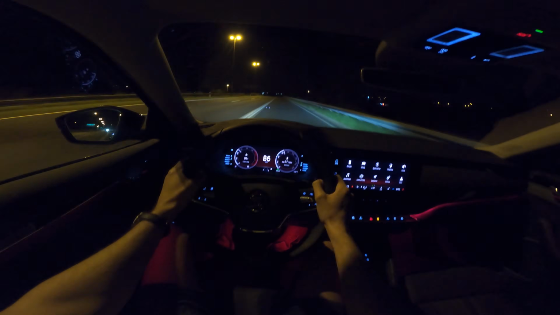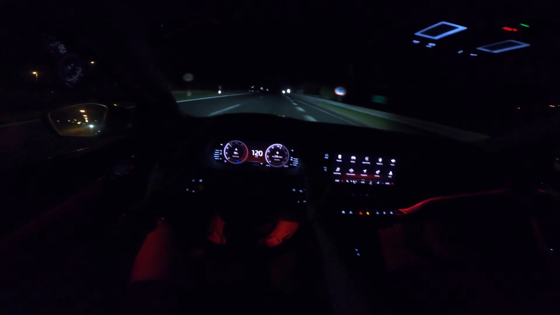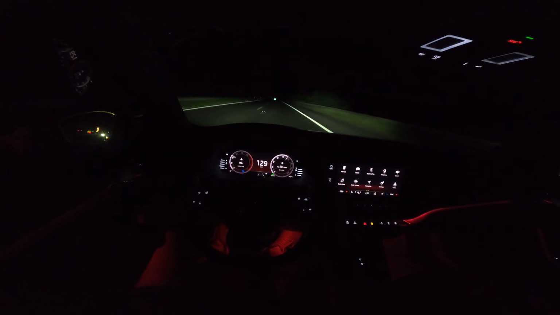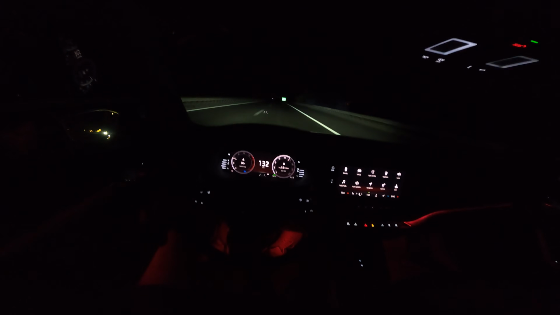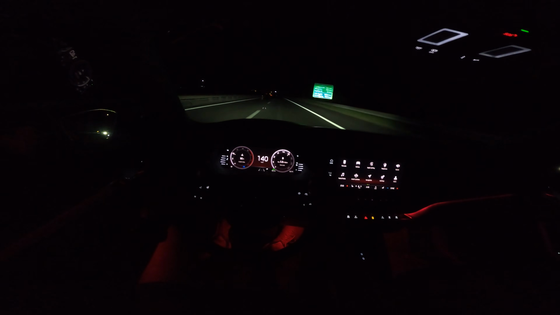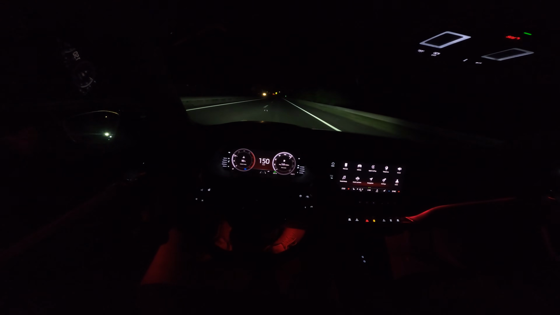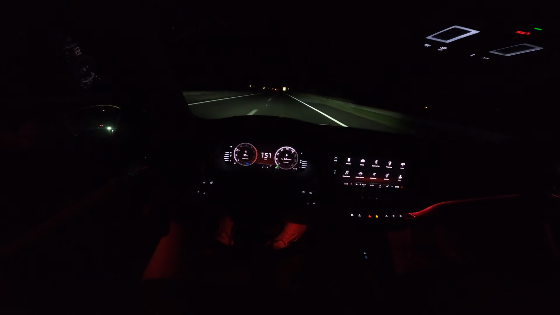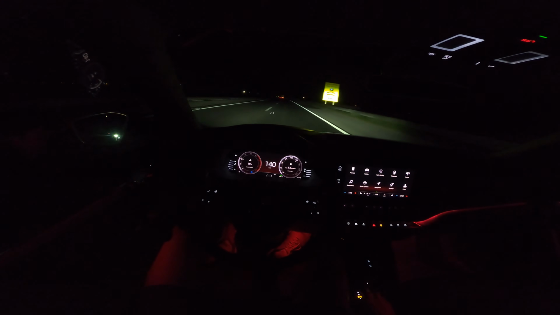There's some bumps here. The LED lights are on automatic long beam. Very good illumination. This is the noise at 130. And then at 150, I'm gonna switch to normal.